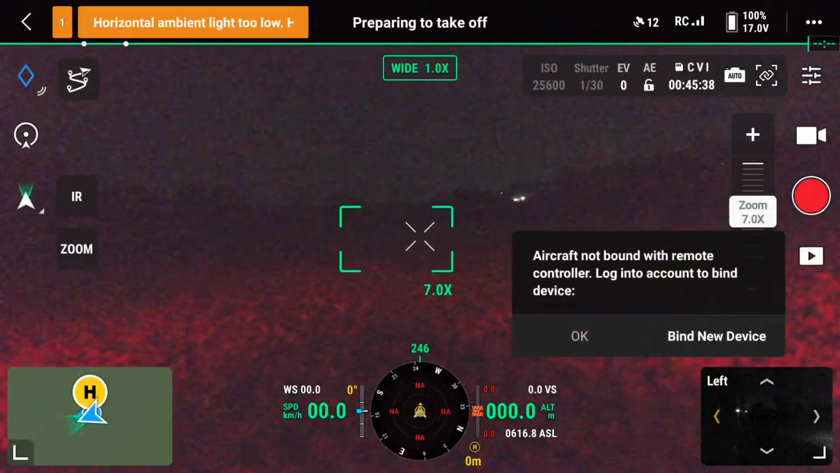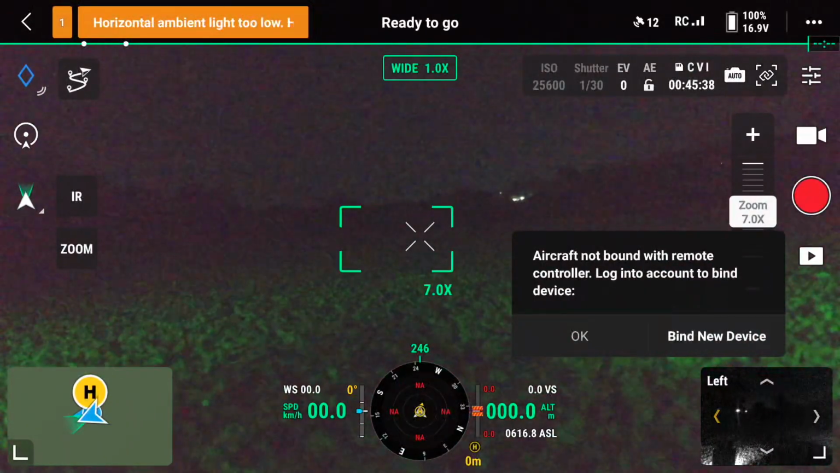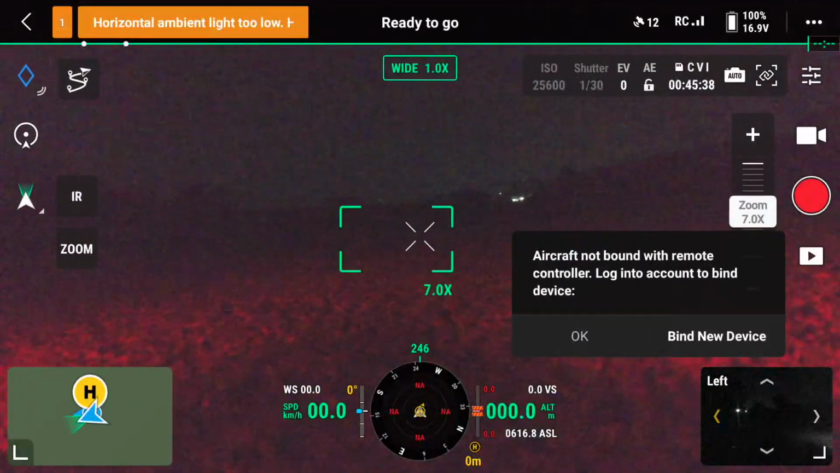Right, let's have a look and see. Okay, so tonight we're just going to have a look and see what it is that we can find.